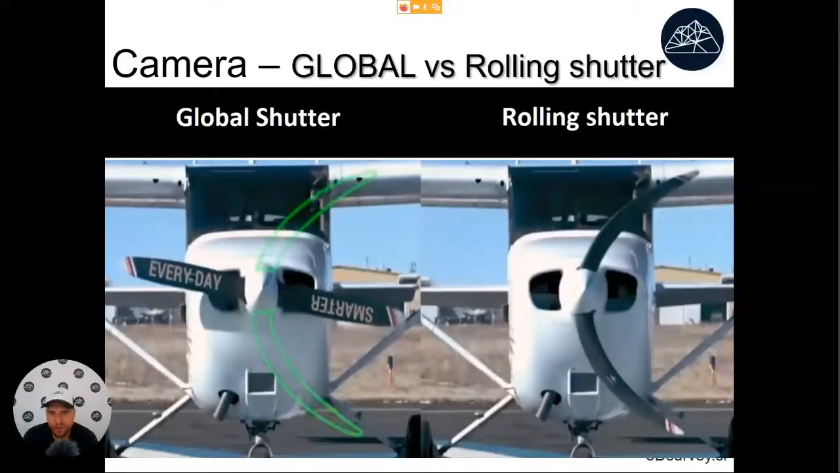The problem is, a few years ago, most of the cameras on the market were only rolling shutter cameras. This rolling shutter effect can be eliminated computationally, but if this effect is not present to begin with, we will be a lot better off.